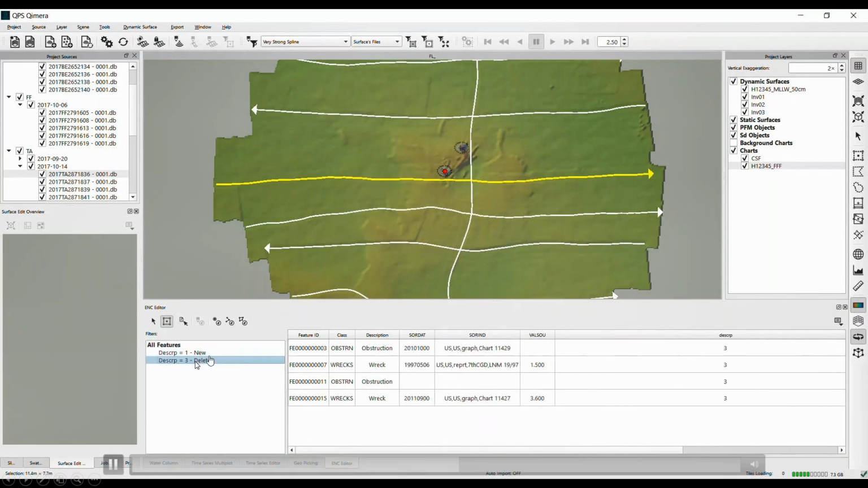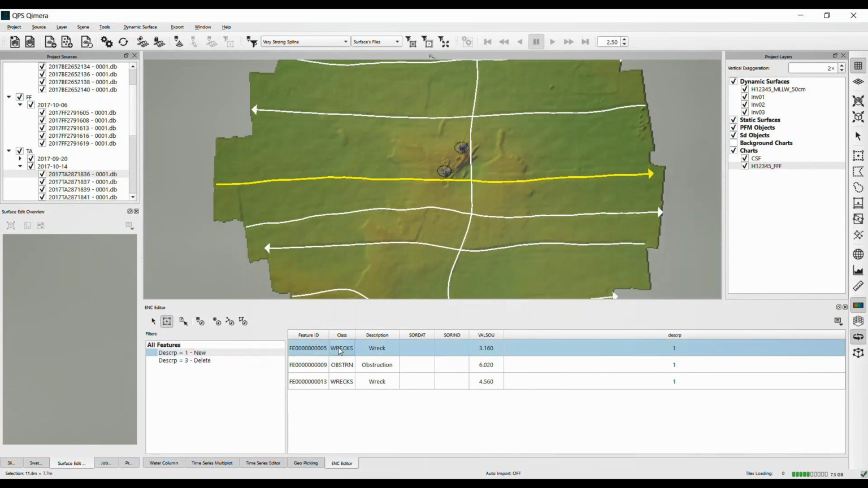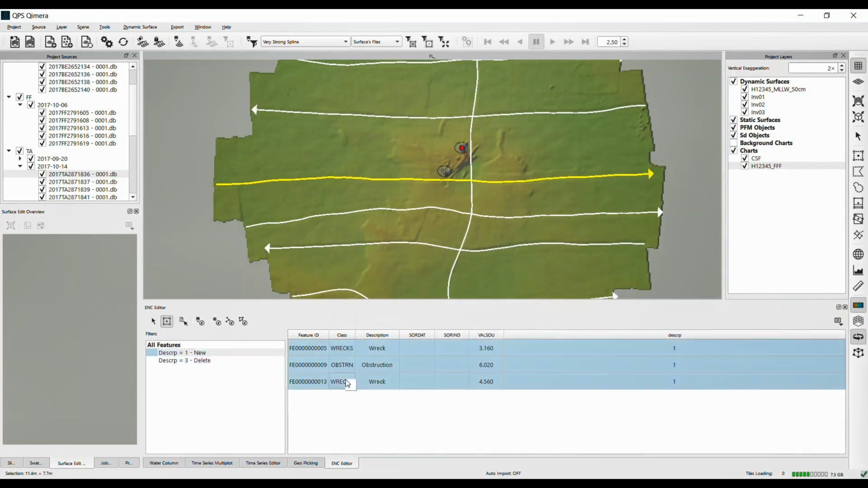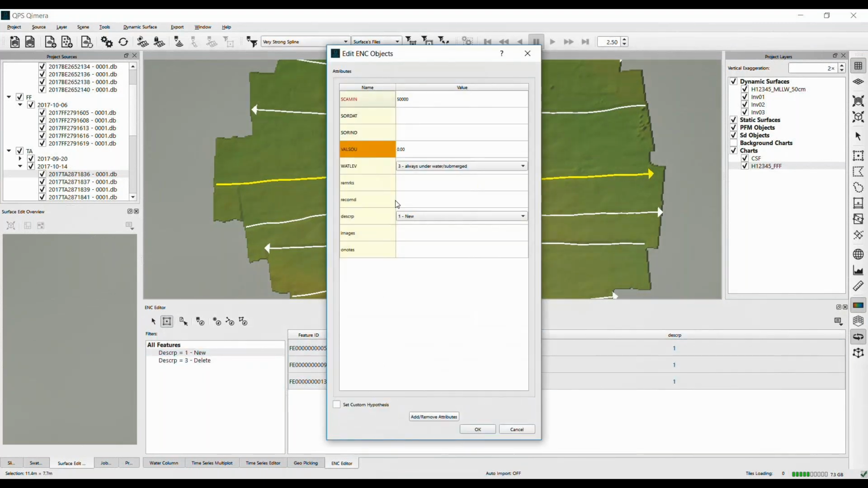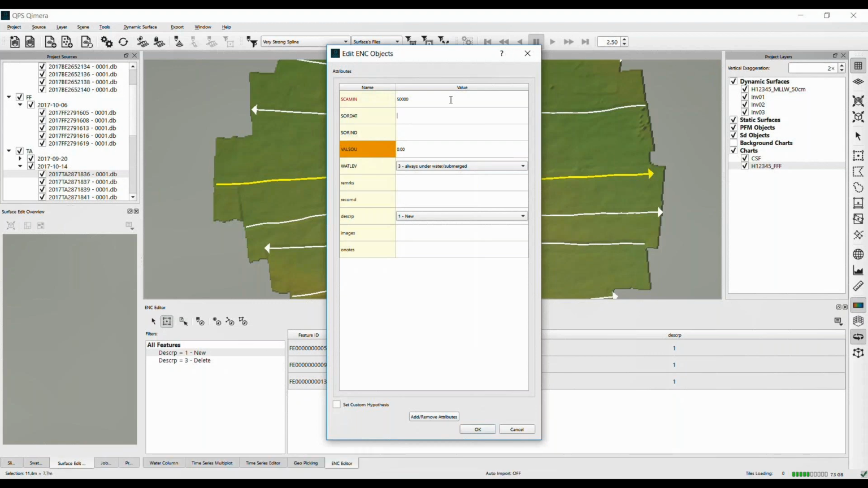Here you go. I have these sorted by new features and deleted features. So let's take a look at my new features. Now, keep in mind, I only did this 3 times. There's only 3 features here. It's often the case we have 200 or 300. So keep that in mind. Okay, so now I have selected these 3 new features, and any attribute I change is going to update the attributes on all of the features that I have selected. So this is an efficient way of working.